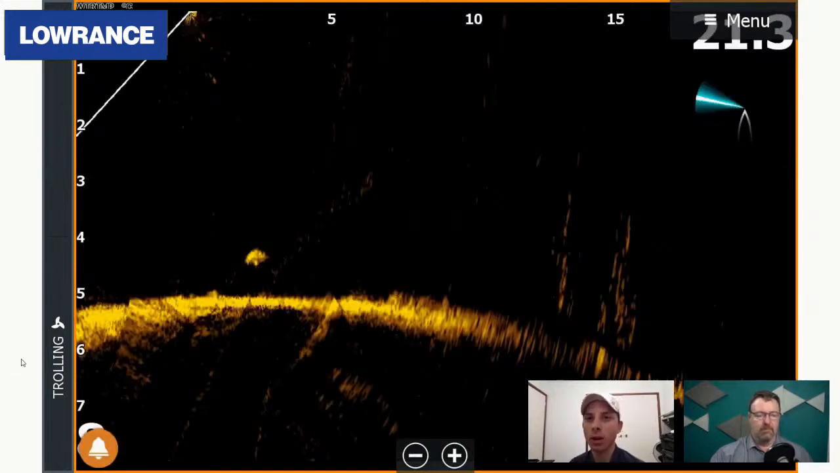This is a great depiction of a very solid golden perch directly underneath the boat, and you can see the separation, the clear separation of that actual pectoral fin there. So it just shows the definition. And again, those fish are moving quite quickly most of the time, so you're not going to get the perfect readings every time, but that's just a good example of the separation you need to look for.